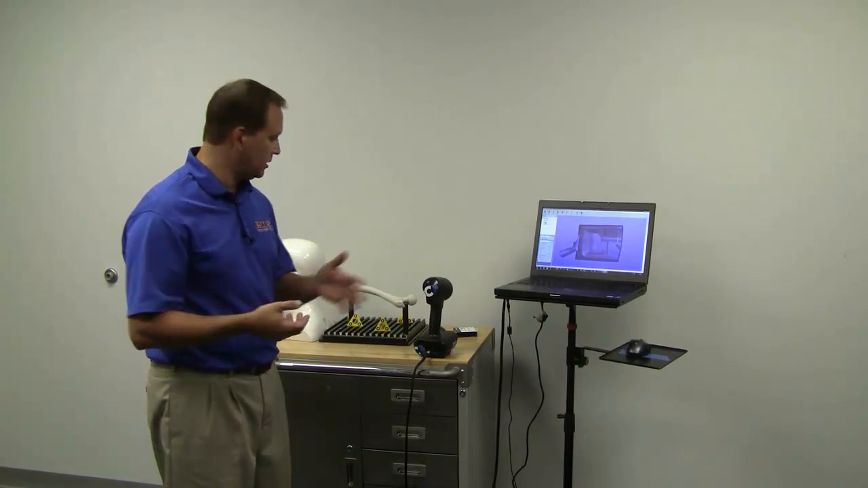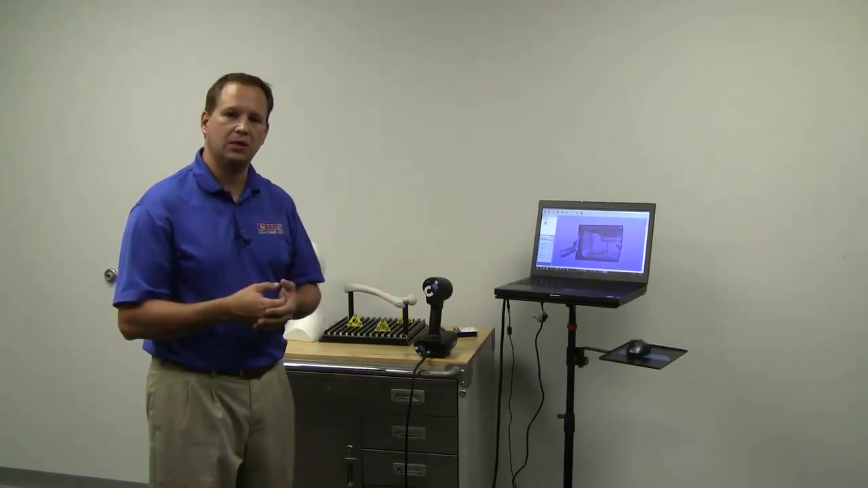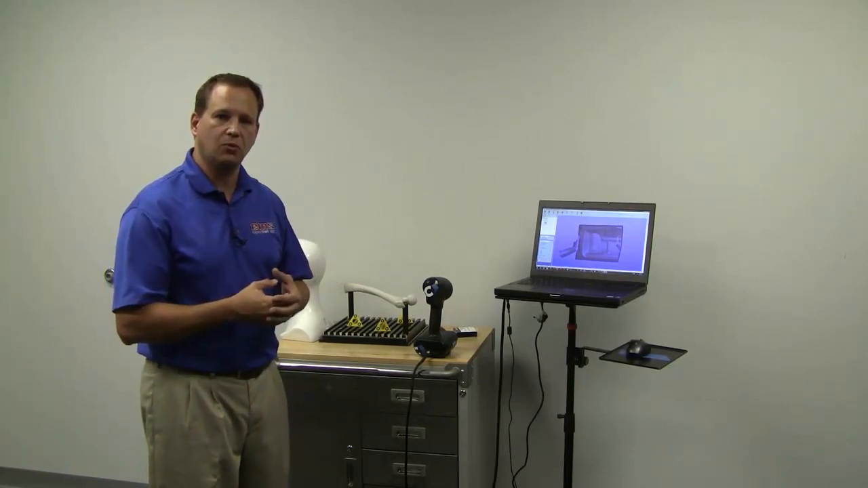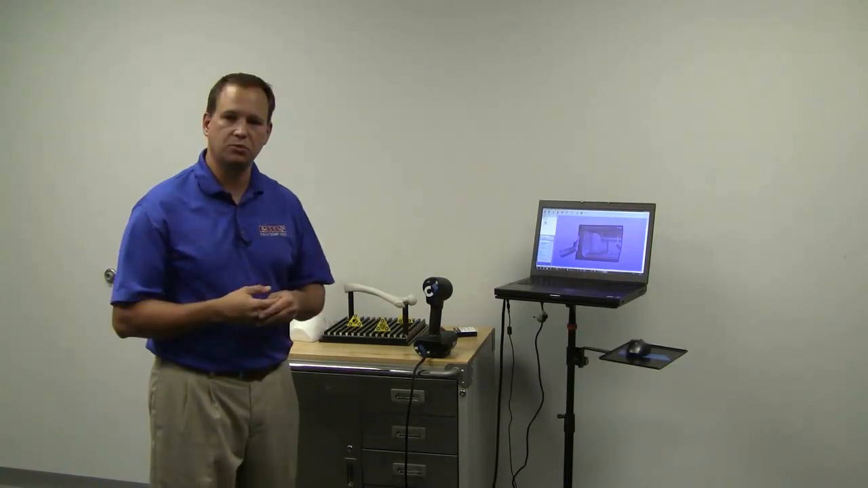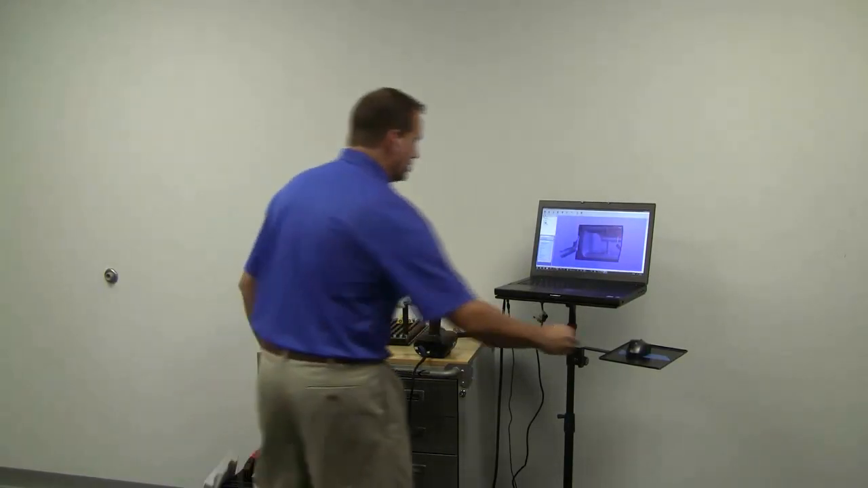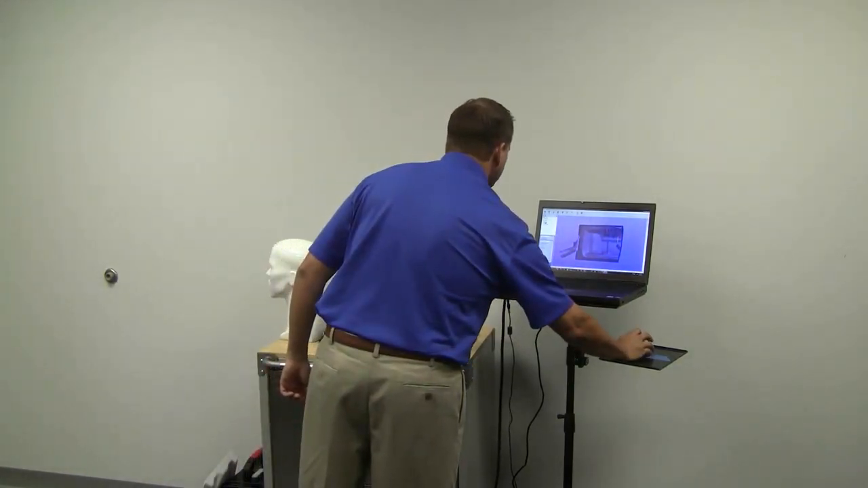As far as accuracy, it's within about 0.1 millimeters, so it's pretty good accuracy. For the applications it's really going to work well for, that accuracy should be just fine. So again, you can see how quickly I scanned that. Now let's go ahead and reset the project, so we'll just go ahead and delete that.